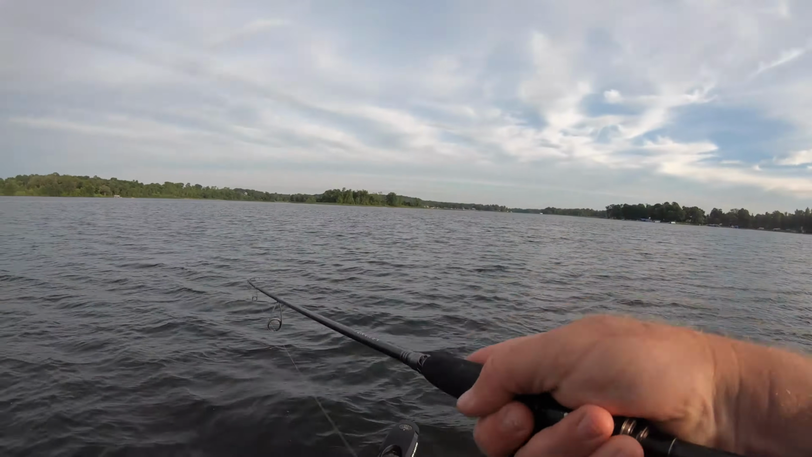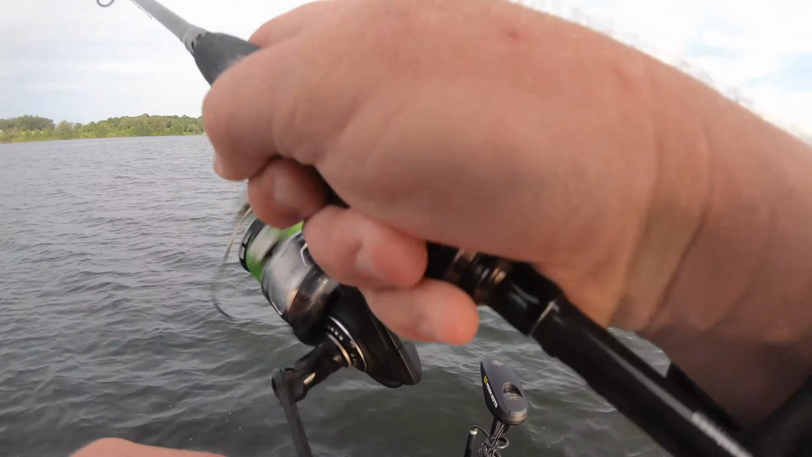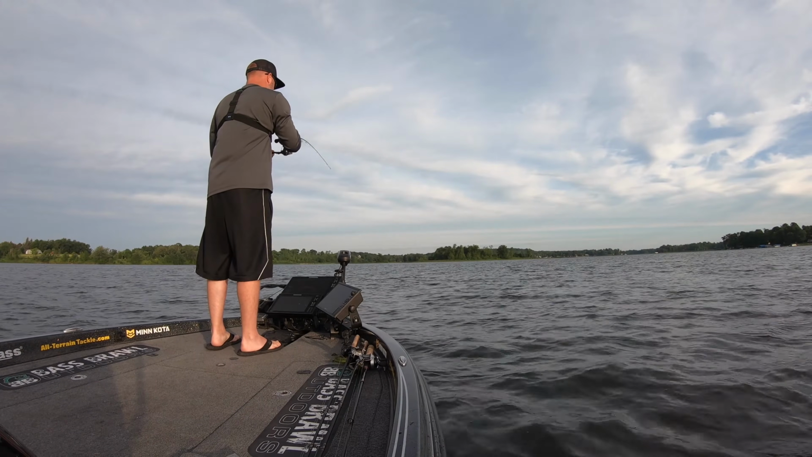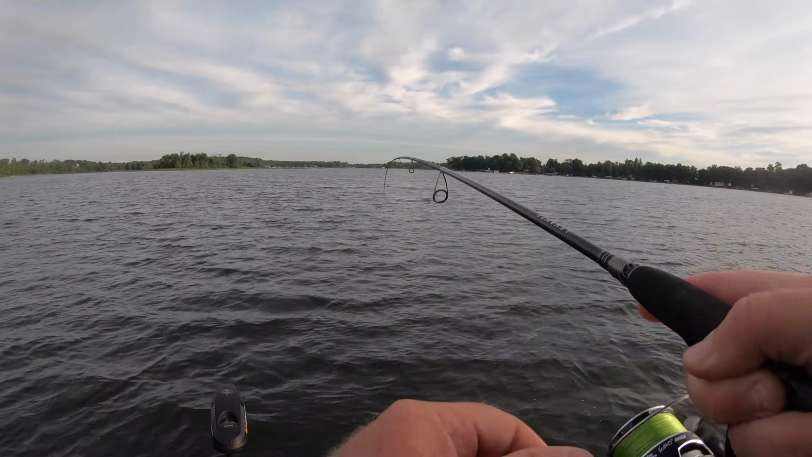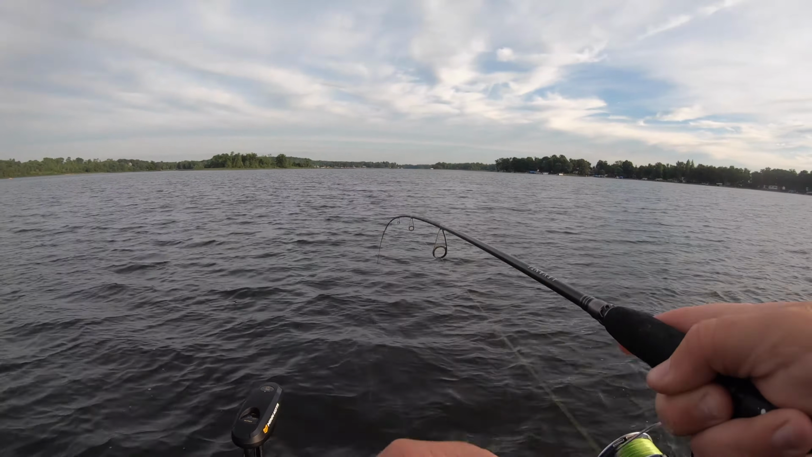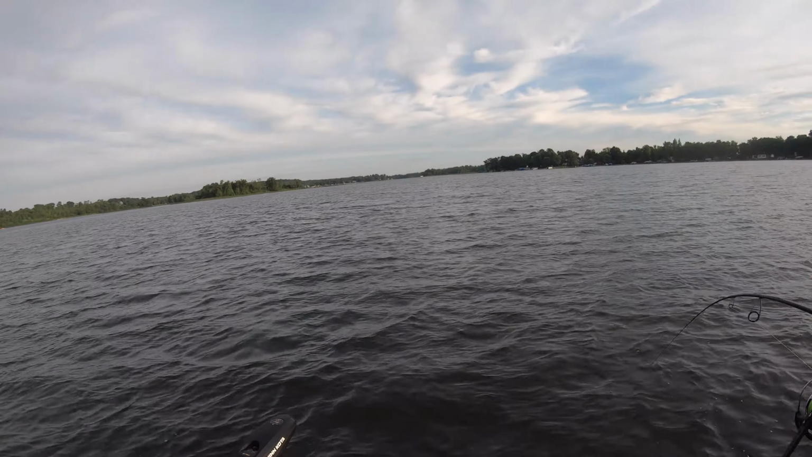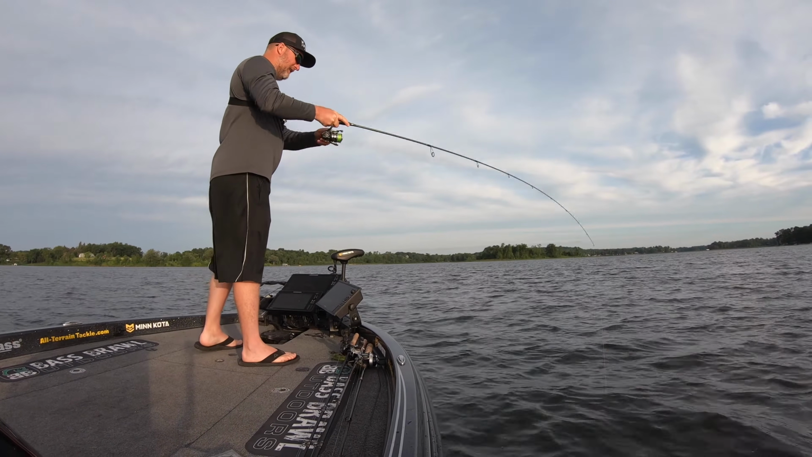Two casts in a row, switching to that drop shot. Crazy how much difference lure choice and presentation can make on a day. I mean, I'm used to throwing that big jig, and if I don't get bit after 5 casts, I just move to the next spot.